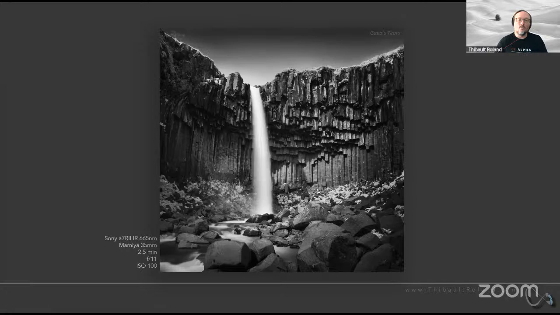And I knew that if I were to use a visible camera, I would lose so much of the details of the rocks here. But with an infrared camera, I was able to bring out a lot more of those details in this particular picture. So for all these different reasons, I knew that using an infrared converted camera was basically the way to go.